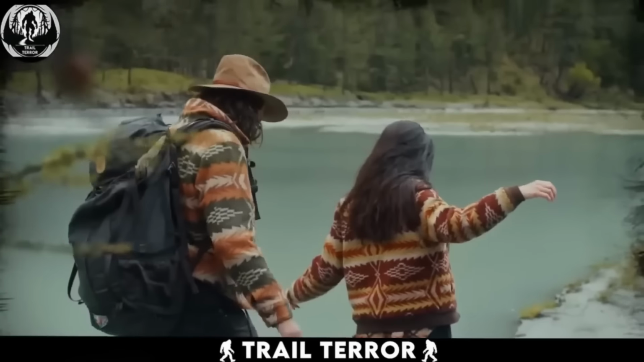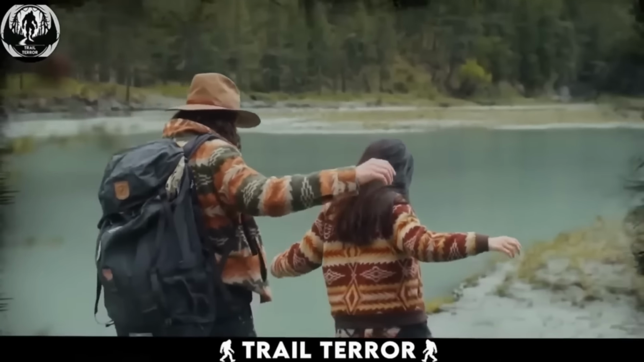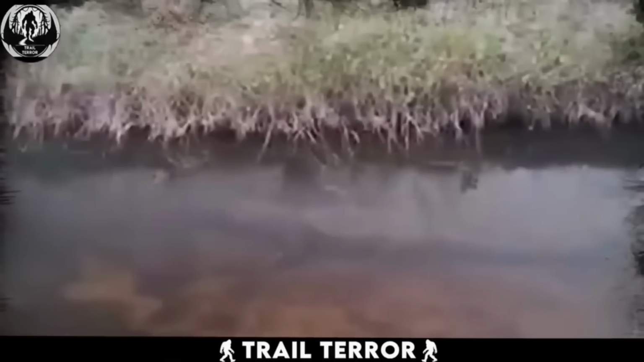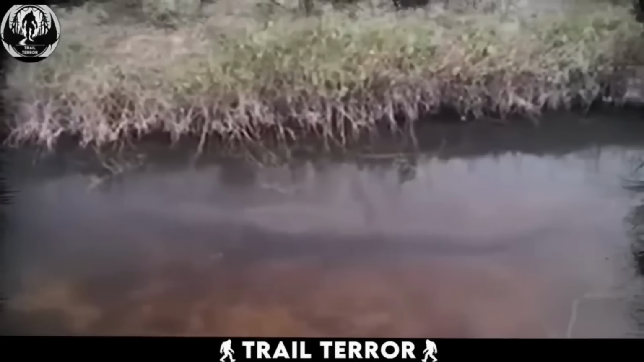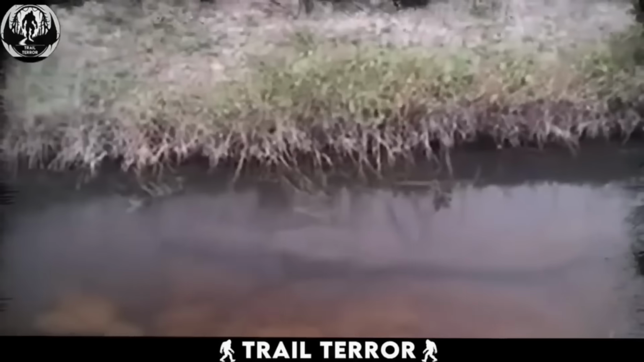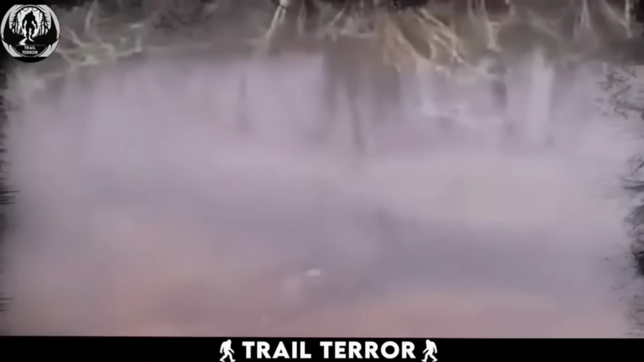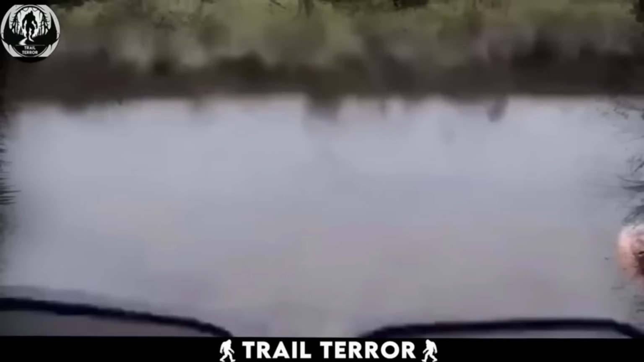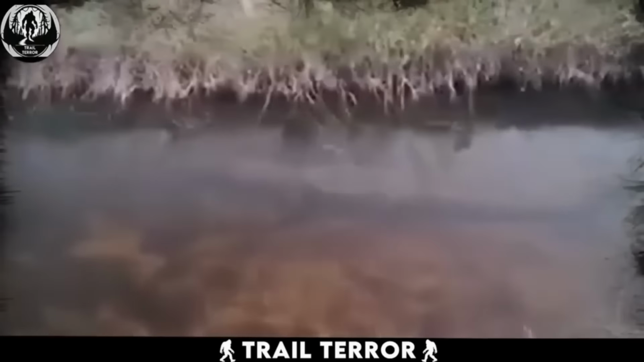Imagine deciding to cross a lake, not considering the worst-case scenario. Unbeknownst to you, the worst-case scenario may be lurking still in the water, waiting for one wrong move. This is precisely what could have happened to a man if he hadn't been wearing polarized glasses. Before stepping into the water, he decided to put them on, and what he saw sent shivers down his spine.